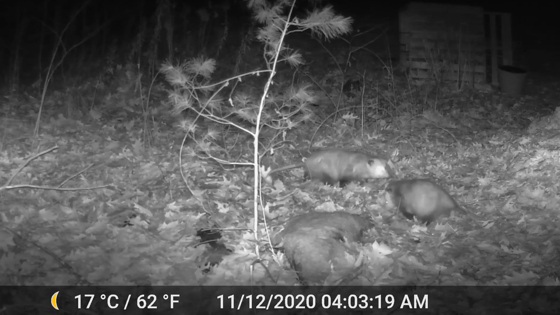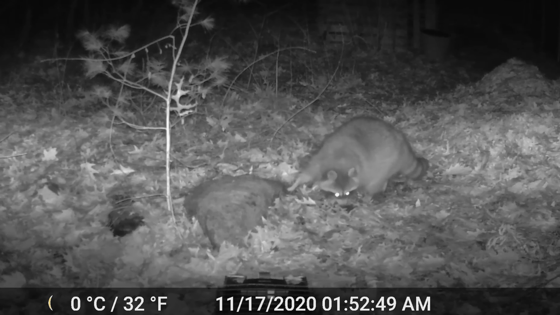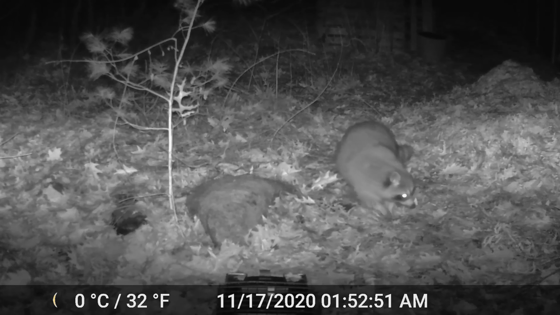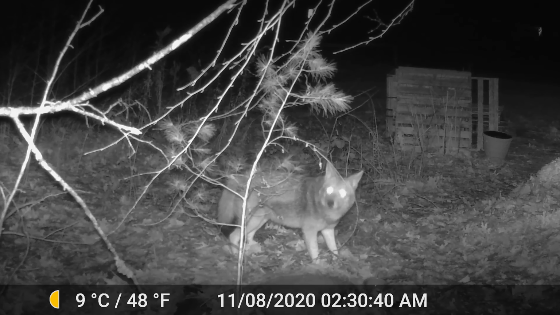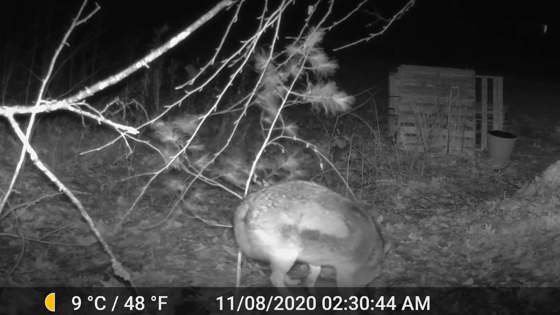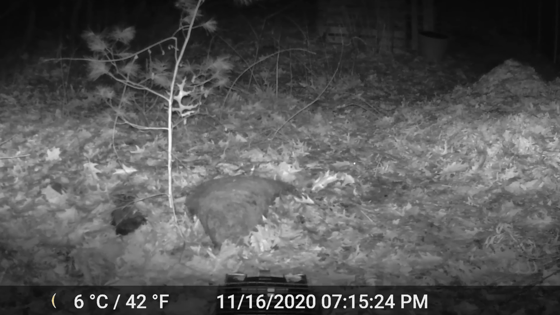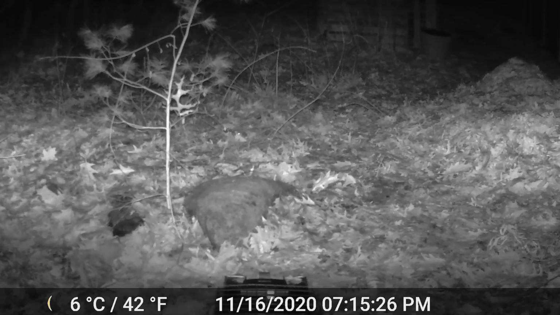We will begin with this adorable pair of opossums. Here is a very well-fed raccoon. Now this coyote here was definitely an animal I was hoping the camera would capture. This other canine, a red fox, only makes a brief cameo. These little critters are mice, presumably deer mice.